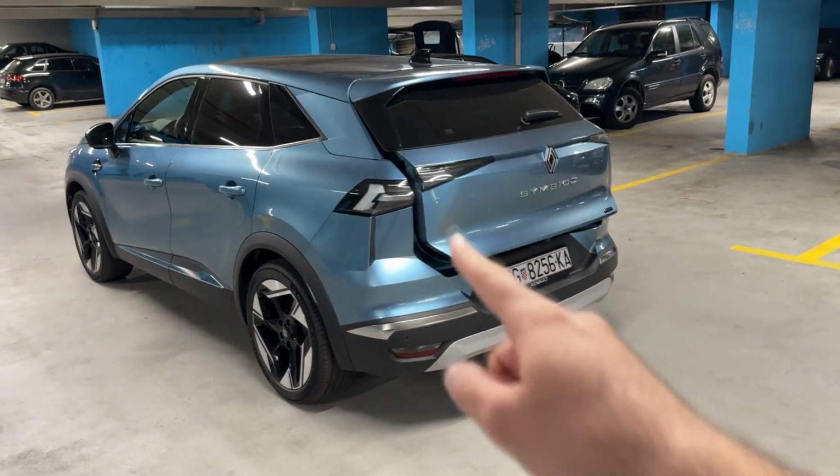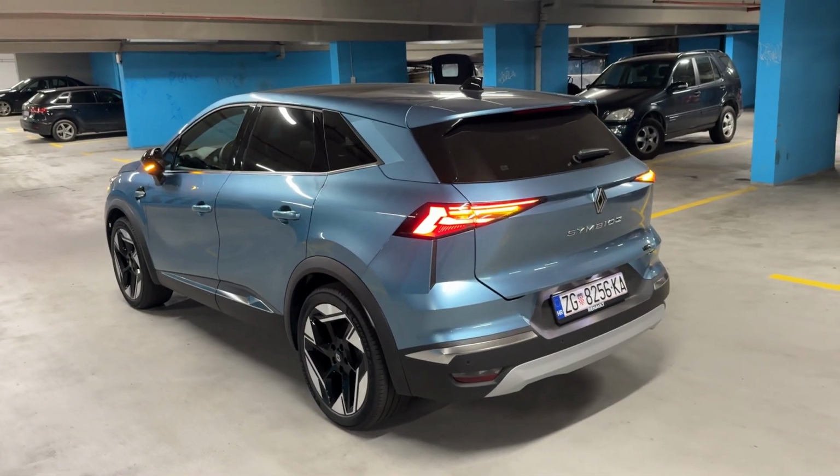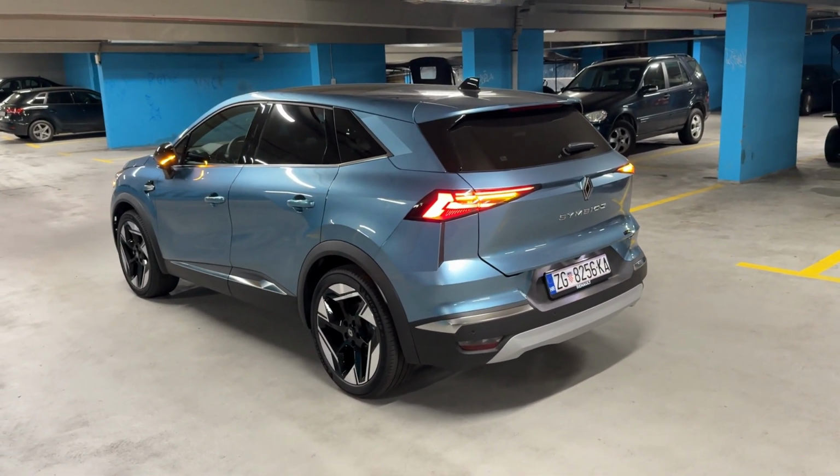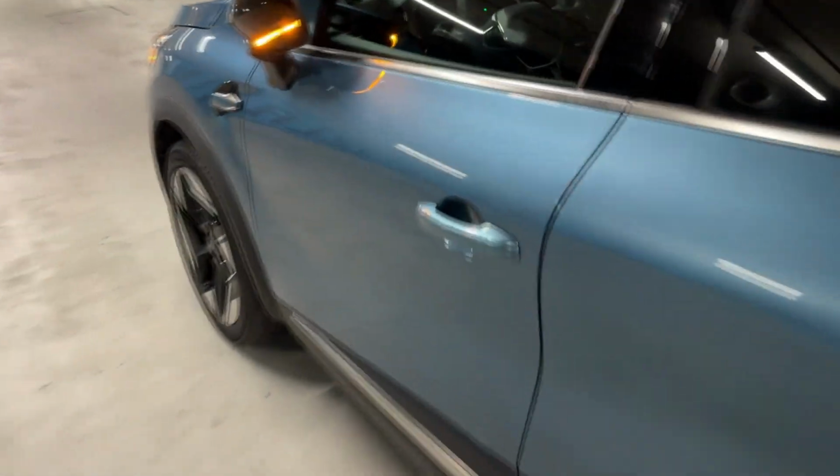Now you can see it with the lights turned off. The pronounced C-pillar, as you can see, lovely design detail as well. And yeah, let's go on a night point of view drive.